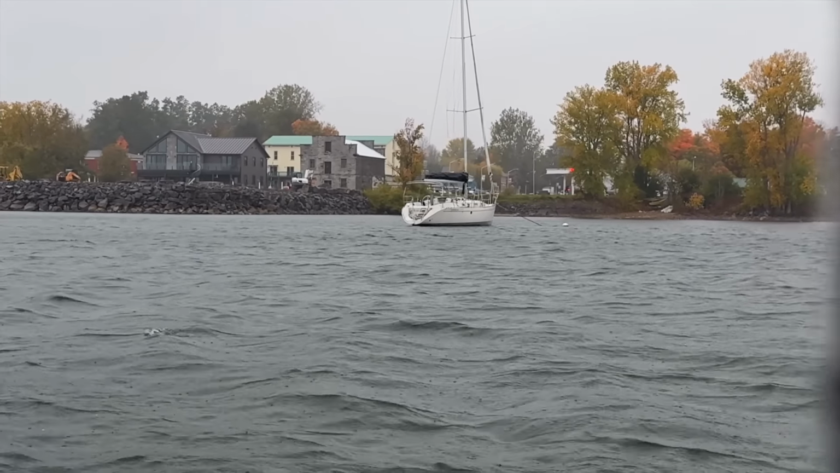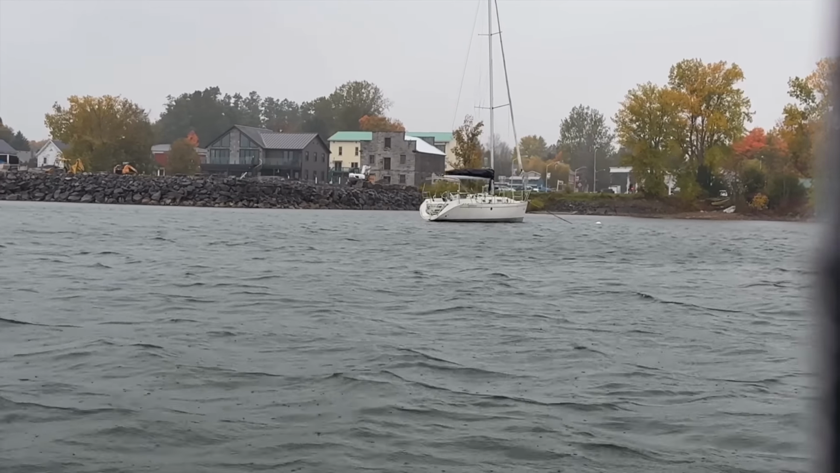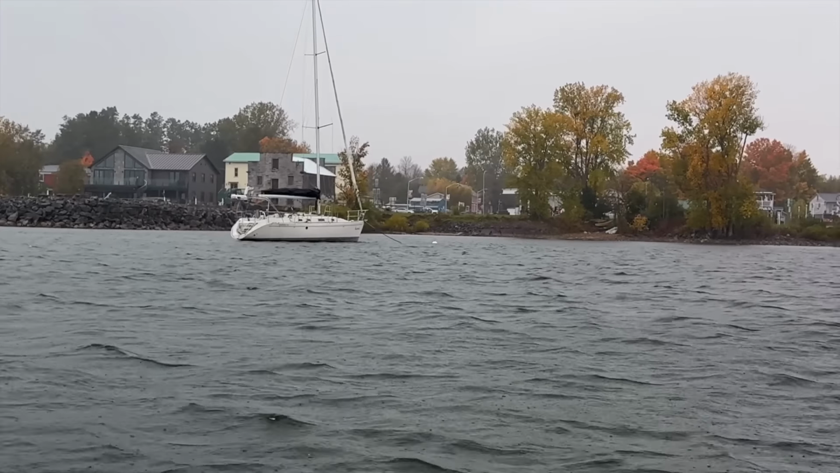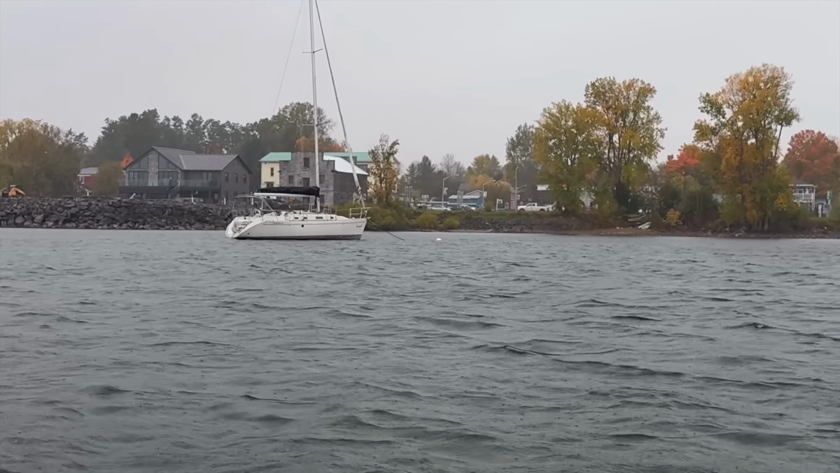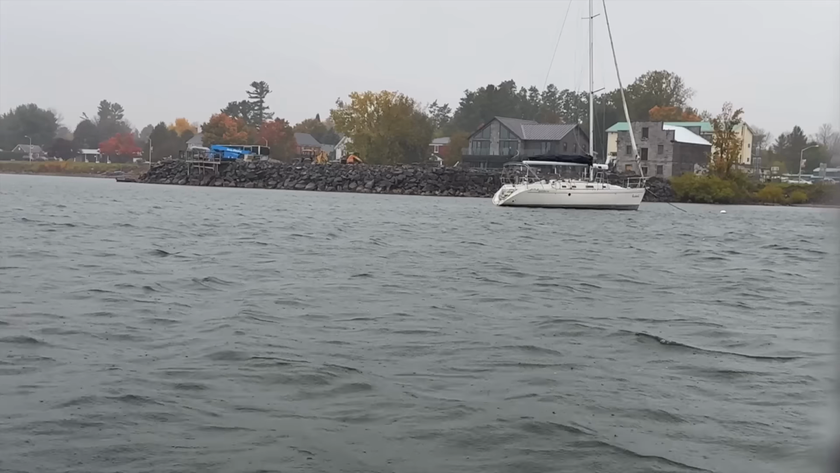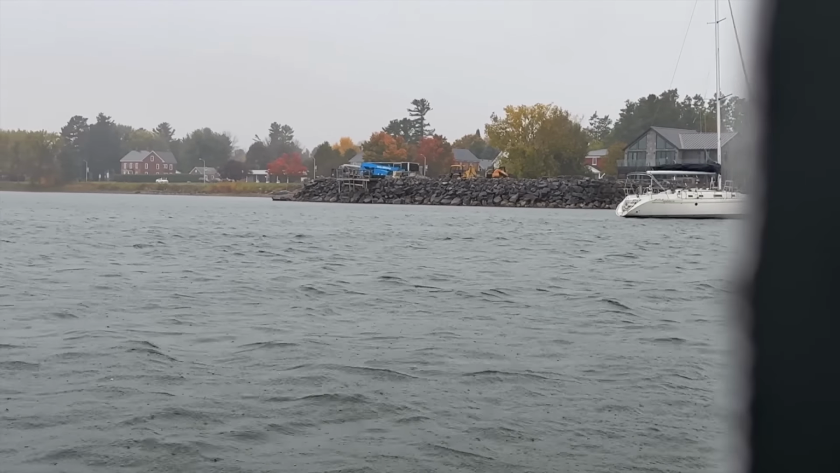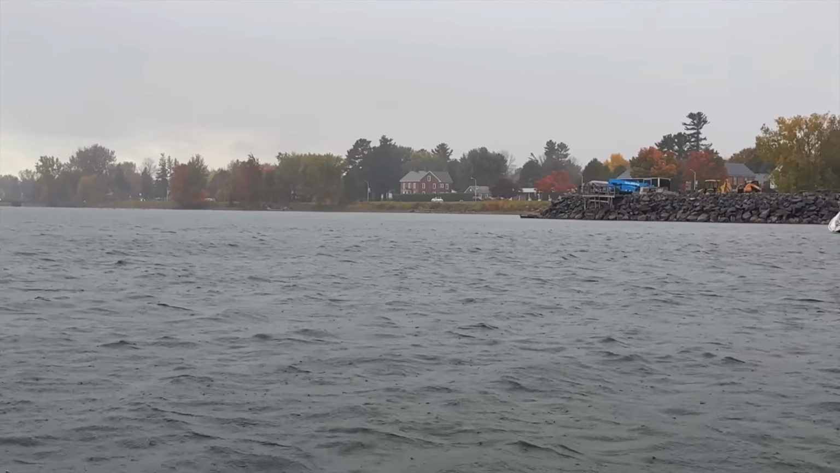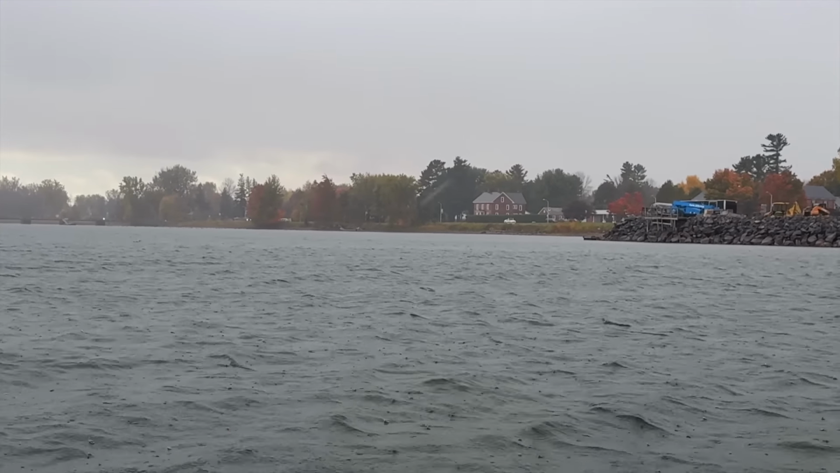We're going to try to get as close as we can. But it looks like on the maps that it is about a foot. So we're going to see how close we can get in, get this searched, and get out of here. Because it is now snowing, raining, and sleeting all at once. So welcome to New York, y'all.